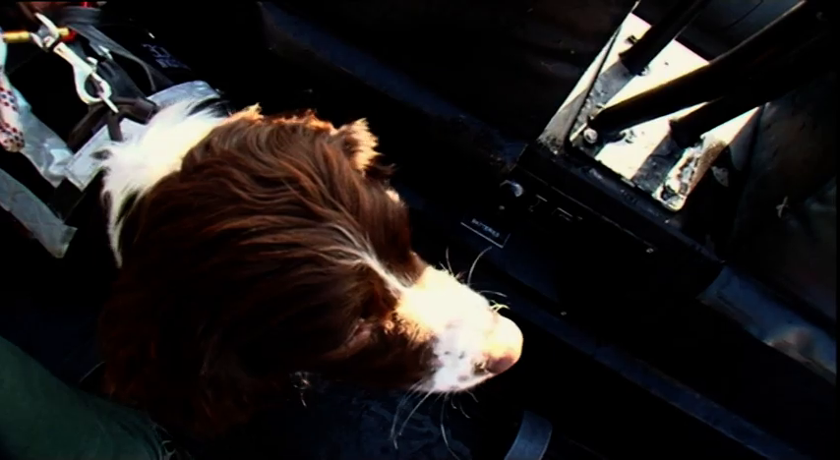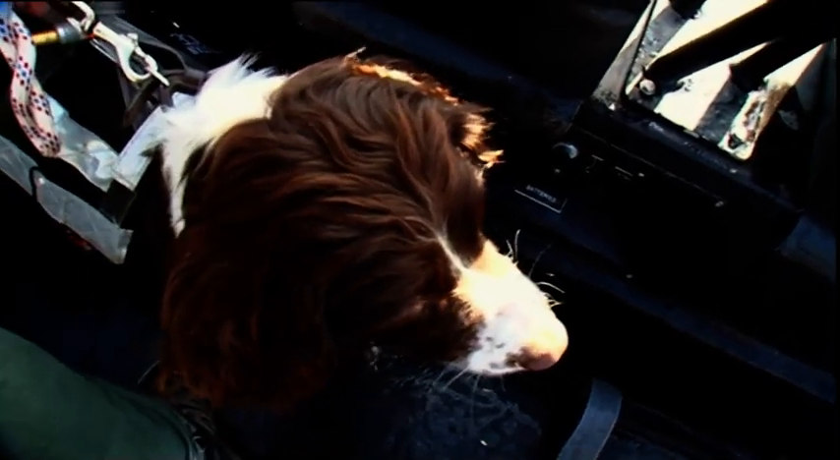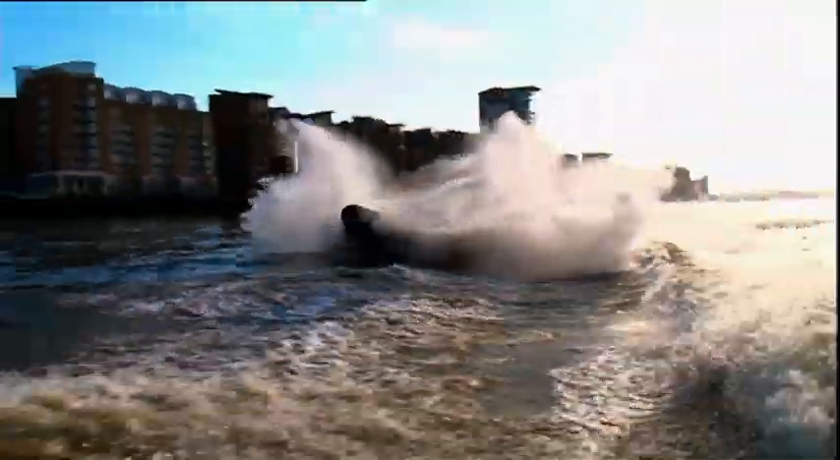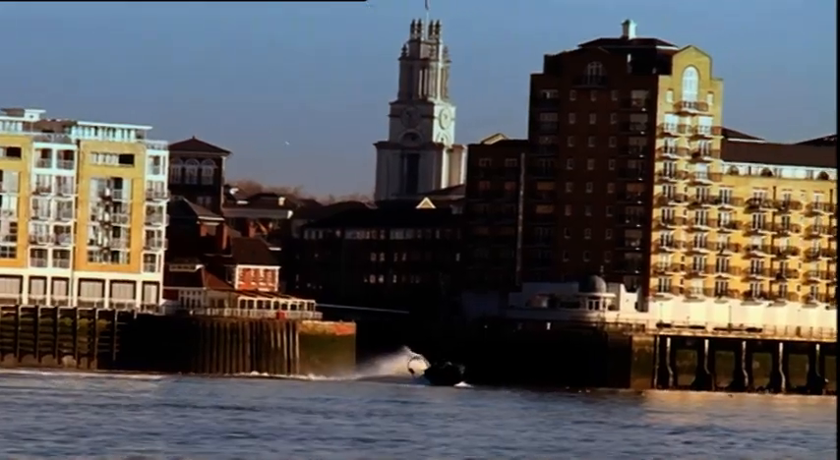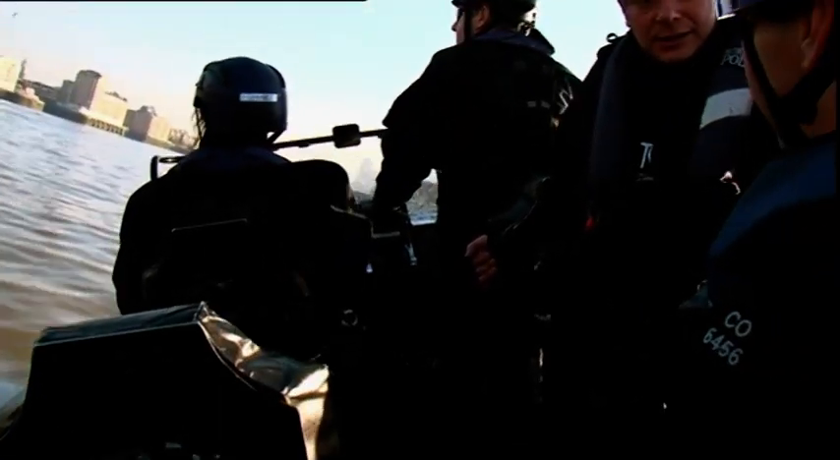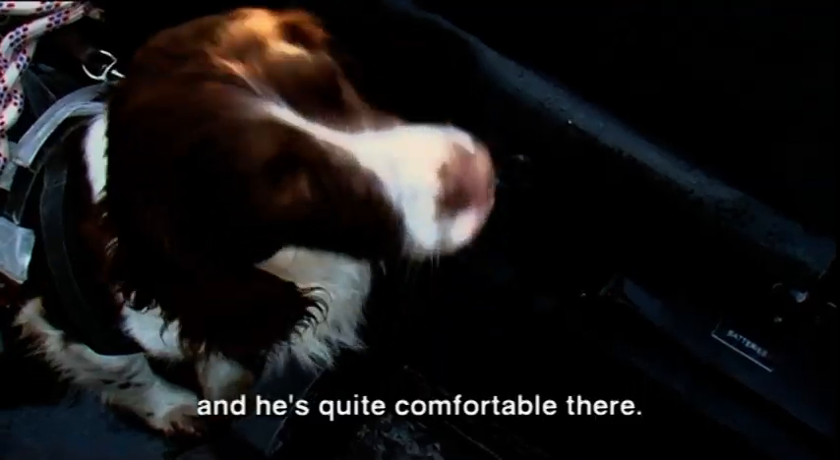Dogs are very quick to pick up on any fear that the owner or the handler will have. So you have to be 100% confident of what you're doing before you put your dog in. Dog's still looking around. And he's pretty chilled out now. And he's quite comfortable there. He was quite happy that he wasn't in any danger, and Dad's okay, so I must be okay.